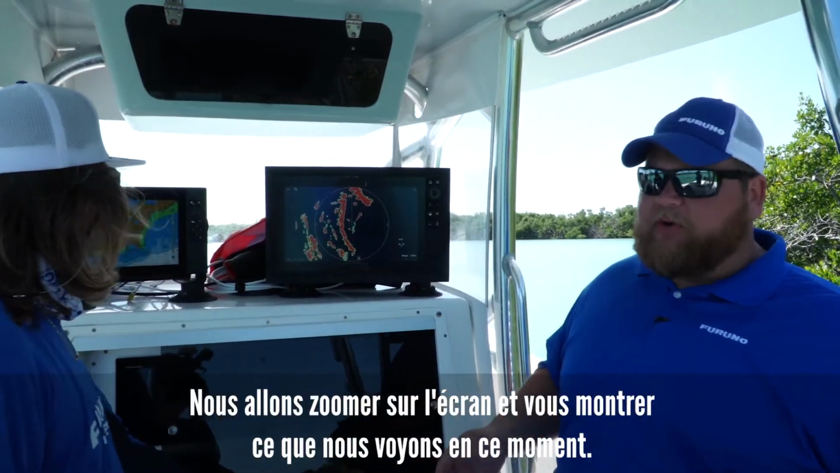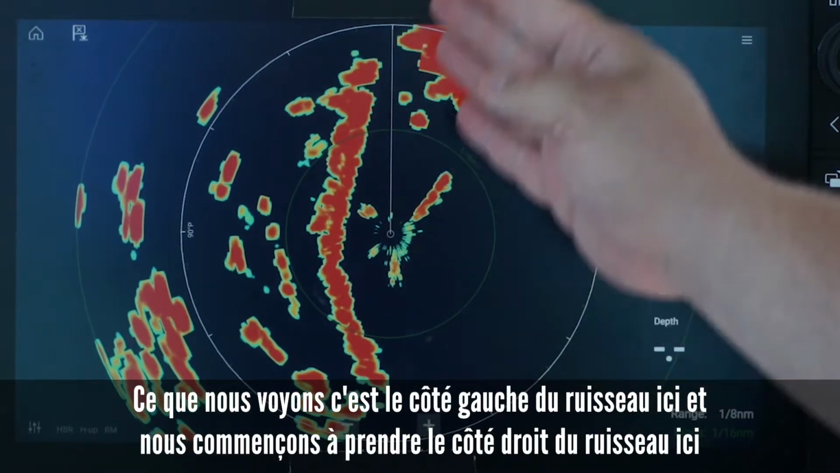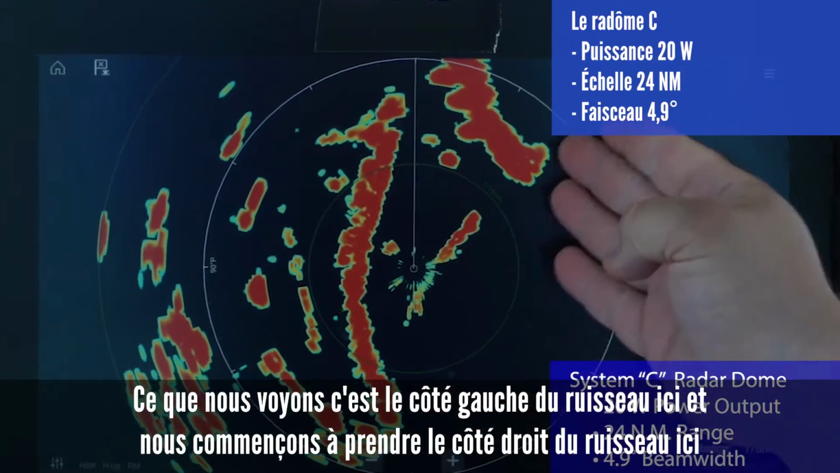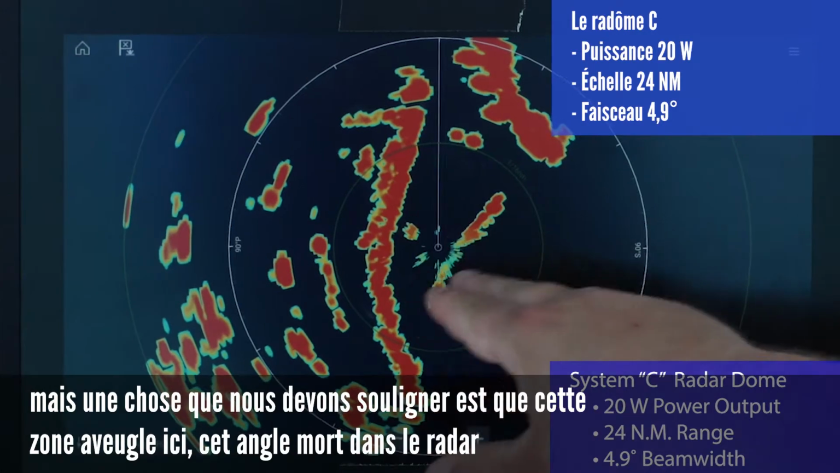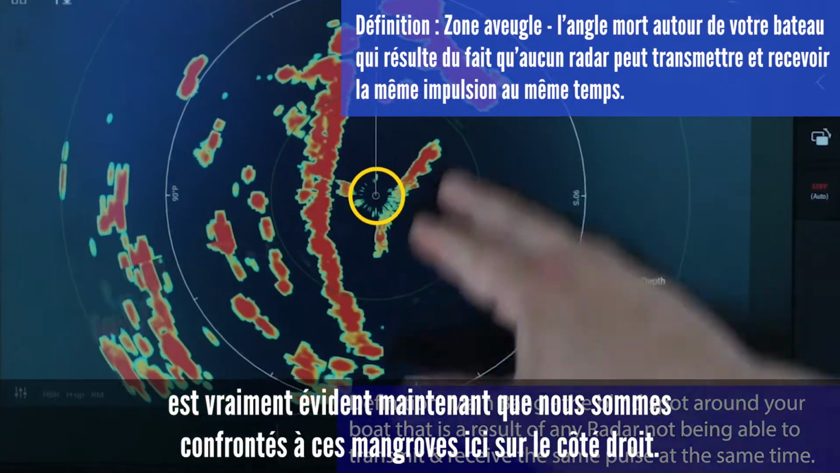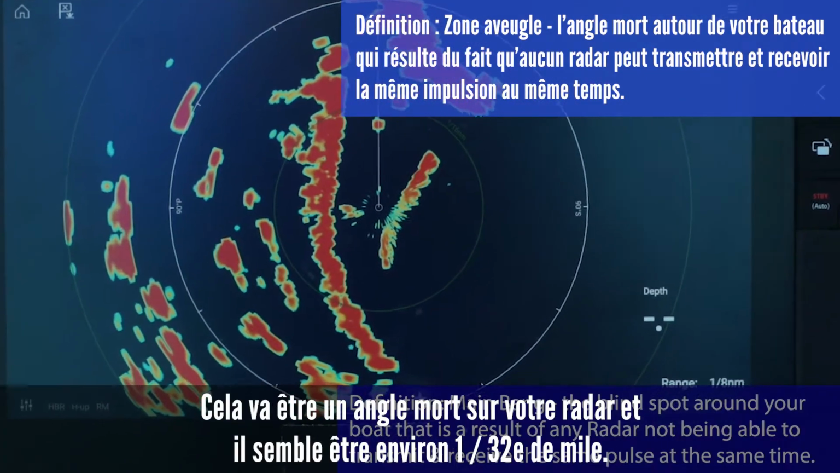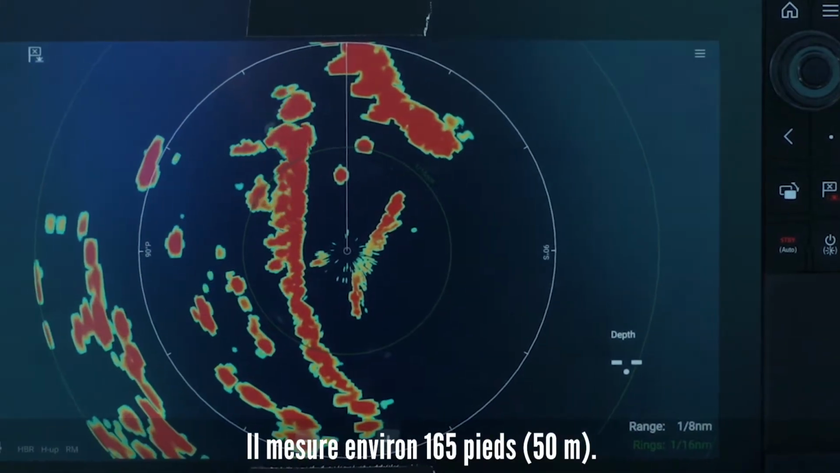We're going to zoom in on the screen and show you what we're seeing right now. We're seeing the left side of the creek here, and we're starting to pick up the right side of the creek. But one thing we've got to point out is that this main bang area, this blind spot in the radar, is really evident now that we're up against these mangroves up here on the right-hand side. That's going to be a blind spot in your radar, and it looks to be about 1/32 of a mile. It's about 165 feet.